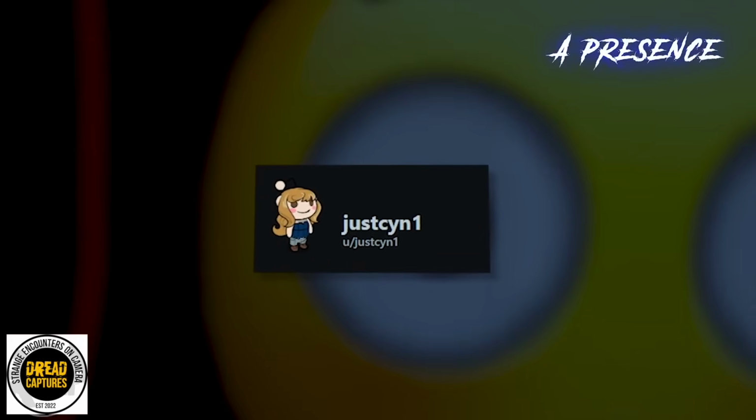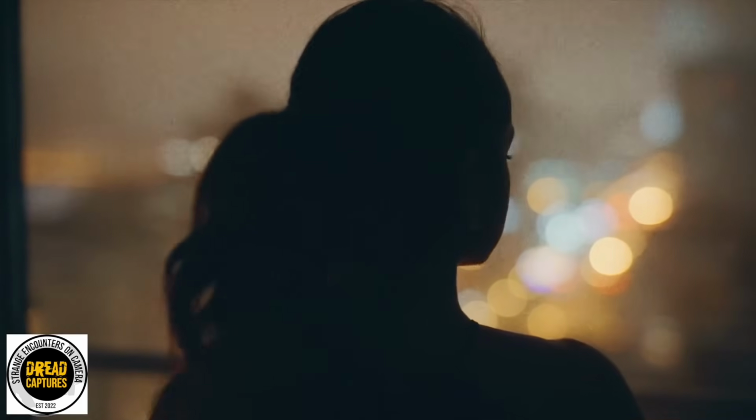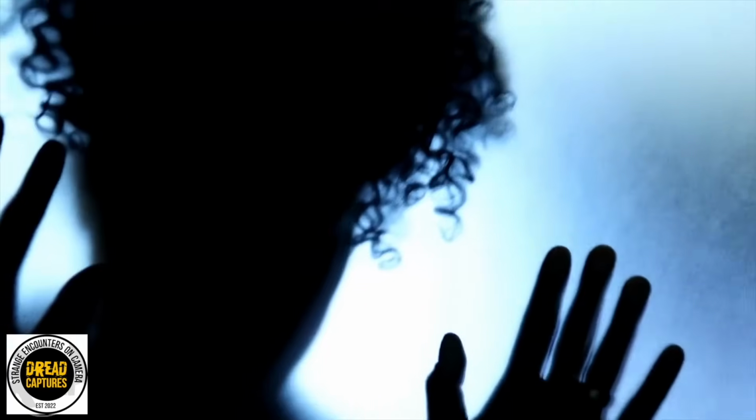Reddit user JustSend1 posted a photo to the platform with a pretty creepy story. She says that ever since she's moved into her apartment, she has felt like something or someone has been watching her. Not like someone is breaking in, but that there is just a dark presence in her apartment. Well, one evening she snaps a selfie and she thinks she catches the culprit in the background.